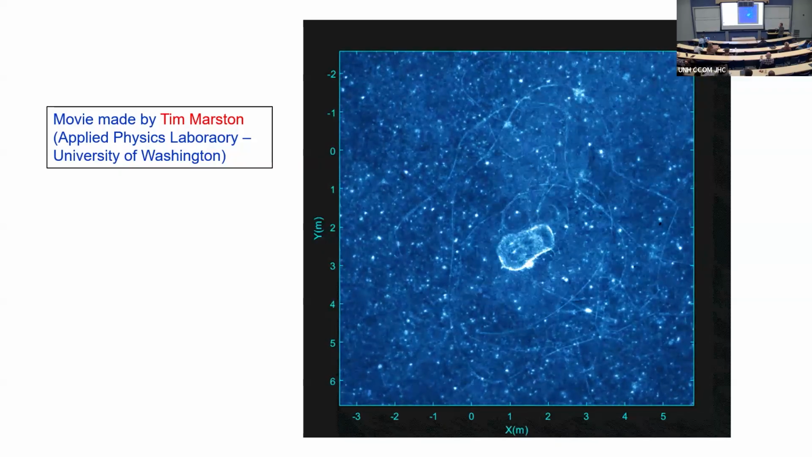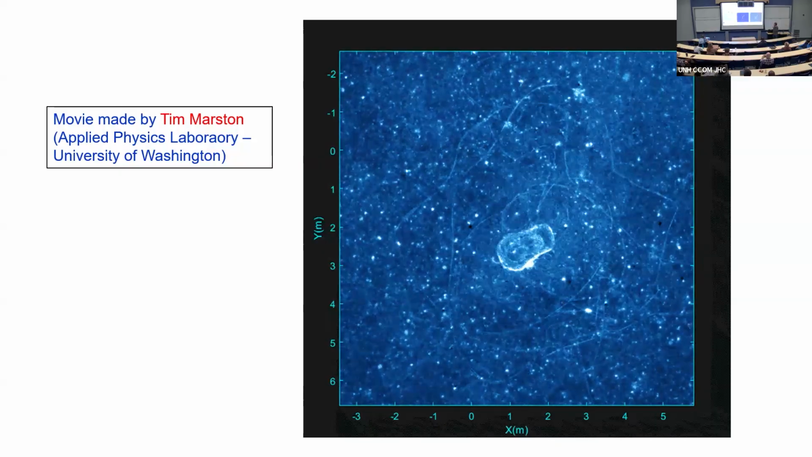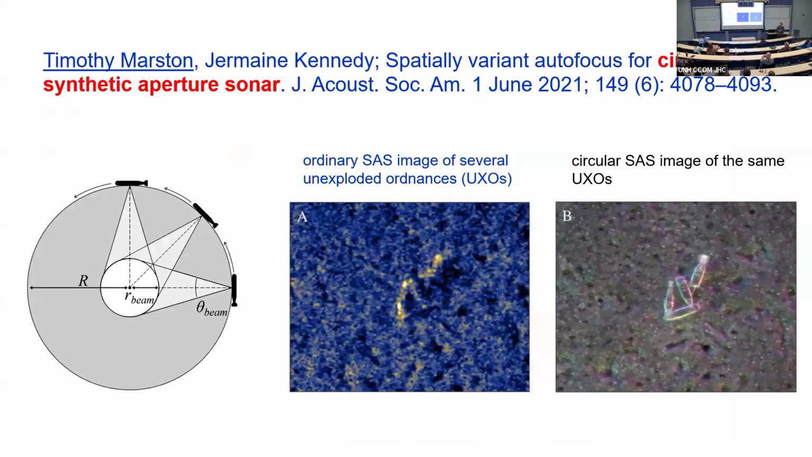So what is that? There's a technique that people can do. Several people do it, but Tim's really good at it. He's at the Applied Physics Lab, University of Washington, called circular SAS. You do that by beamforming around in a circle. So you're collecting your data and you're forming your final beamformed image by moving around in the circle.